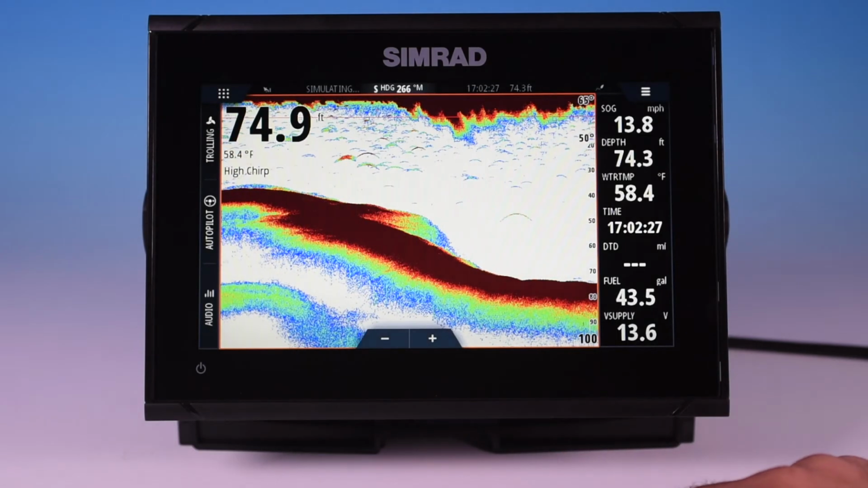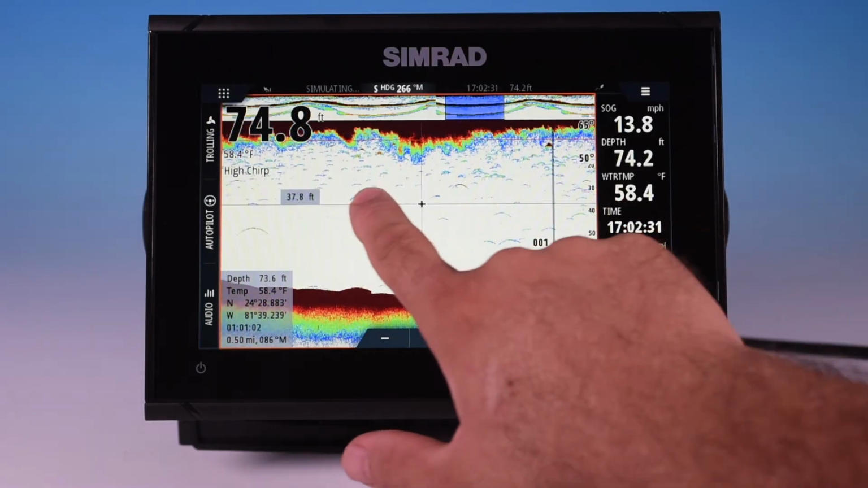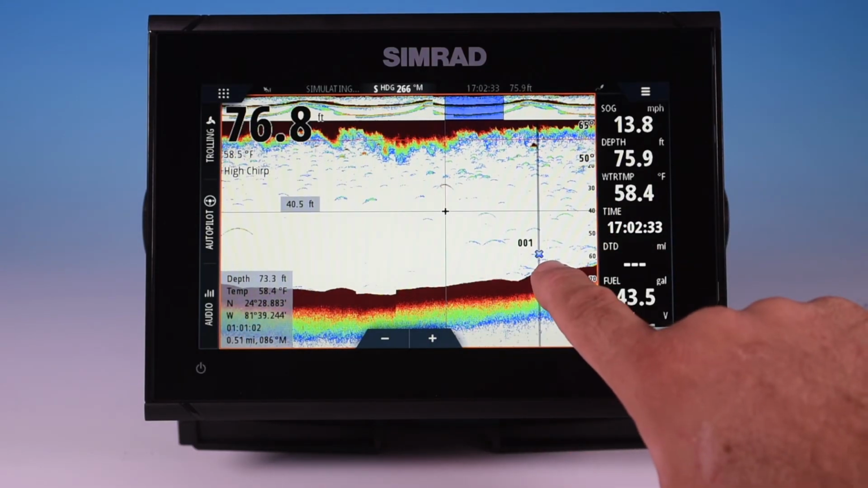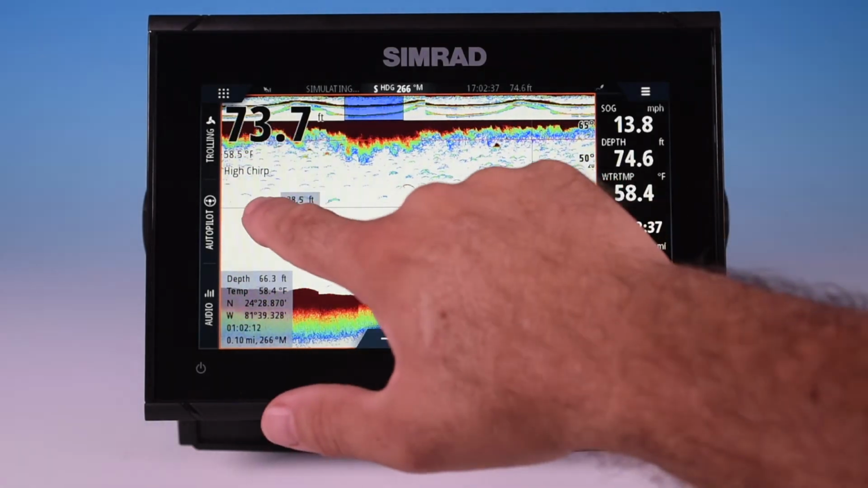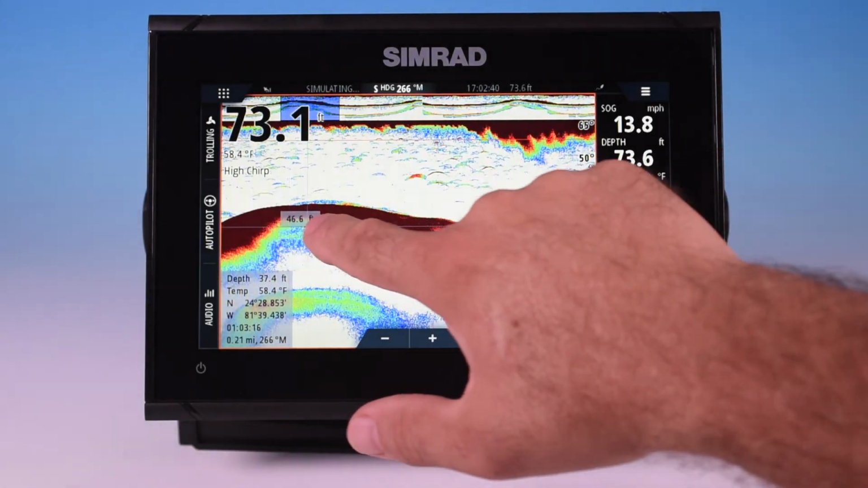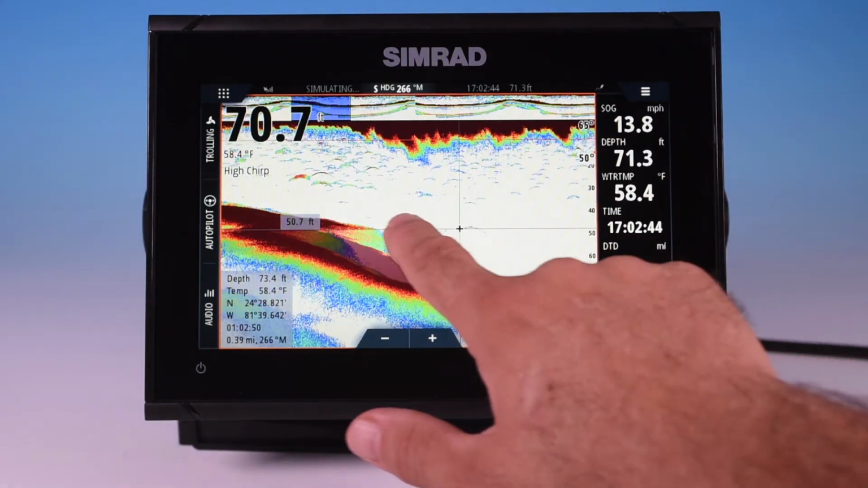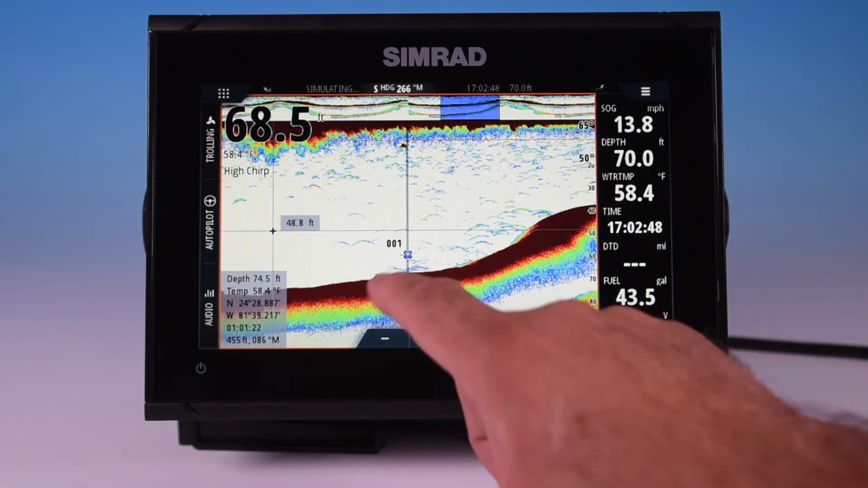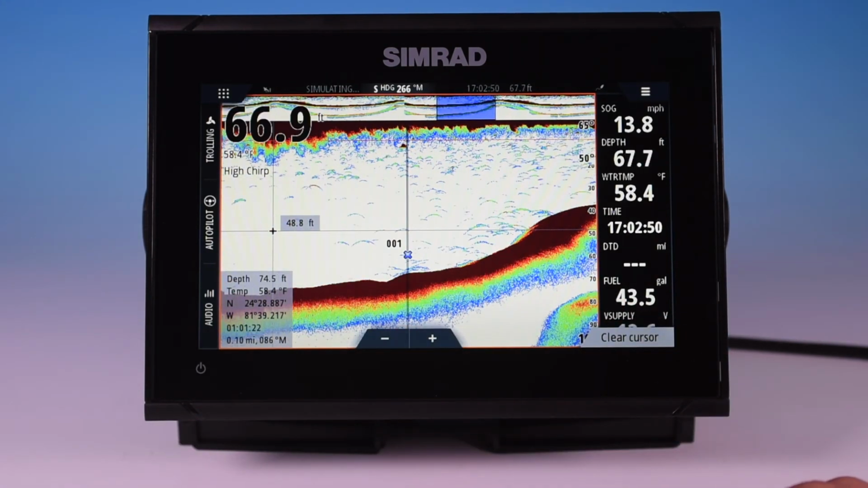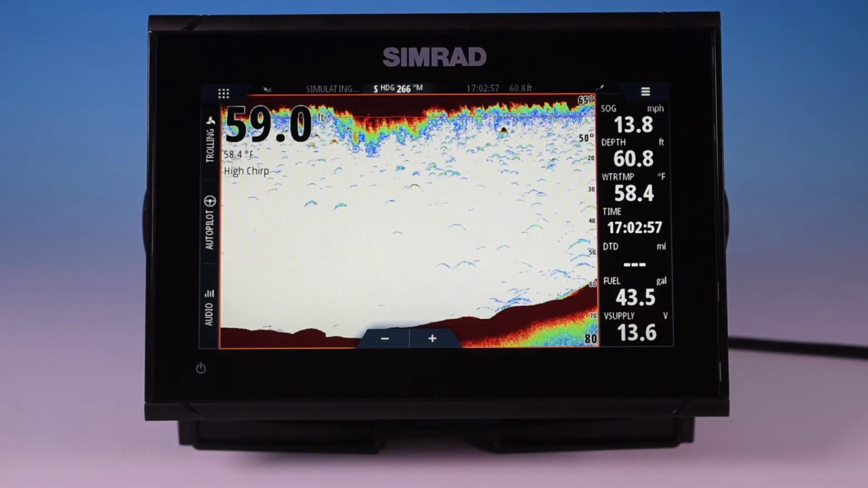If I want to clear my cursor now and go back and see that, you can pull the screen back. There it is in our history. As I scroll back, it's showing my history going back quite a ways from where we started. It's showing the whole history of the bottom. So that was interesting. Let me look at that. Yep, there it is. That's a point I want to go back and fish. Just a quick tip and an interesting thing that you can do with this. If we clear the cursor, it takes us back to real time.